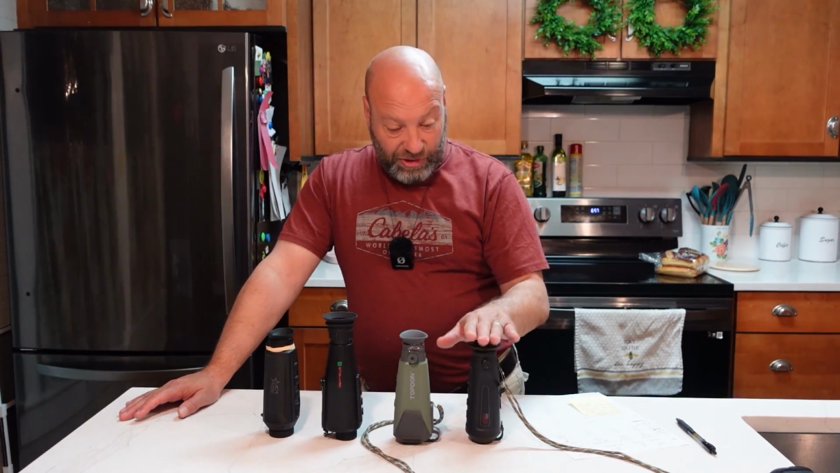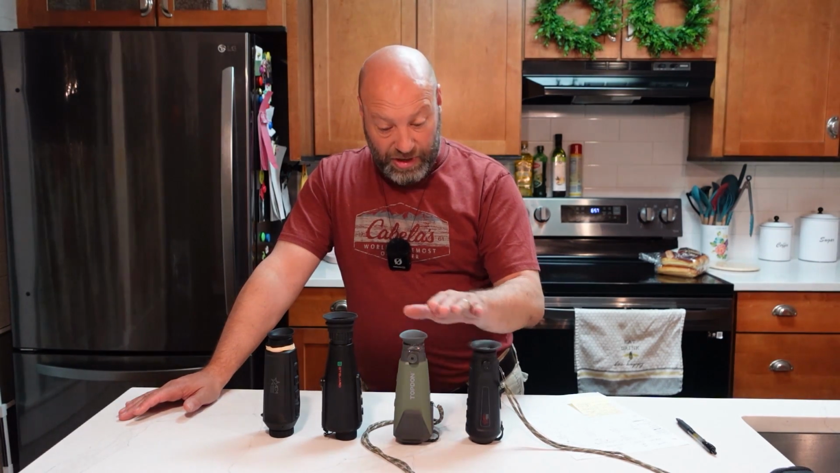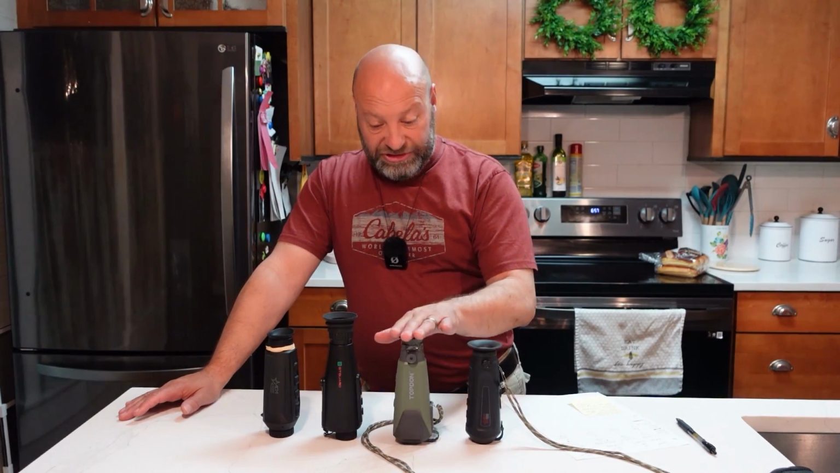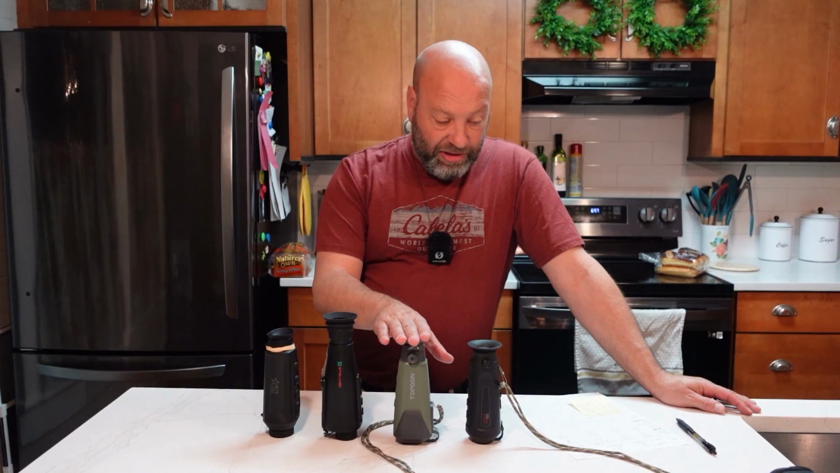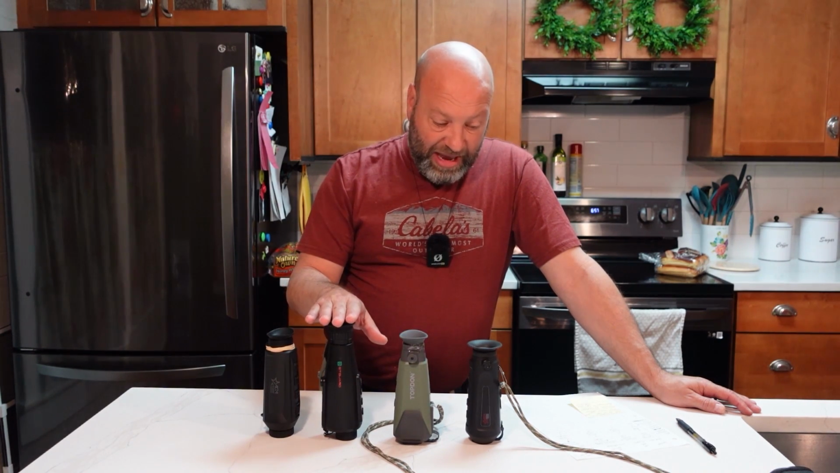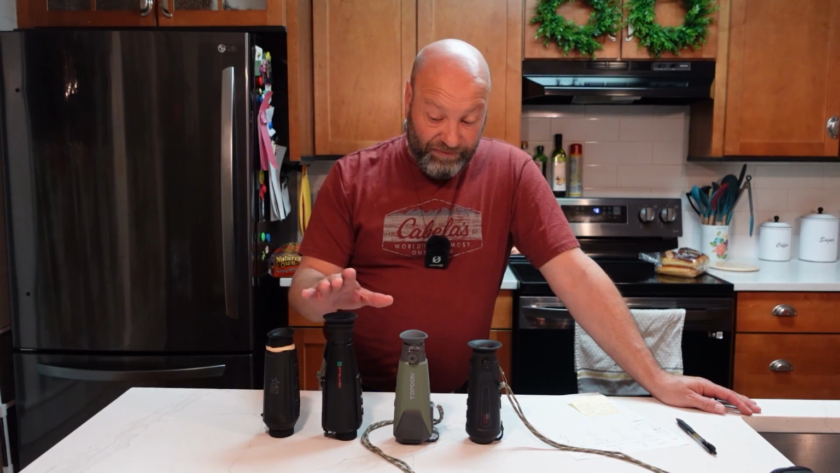$389 versus somewhere between, on average, $350 to $450 for this one. This one is a whole different ball game compared to this. You will see that in there. Each one has their pros and cons, but this one here is coming in at $389 street price. This one has an MSRP of $459 on the website with a street price of $250 to $450.